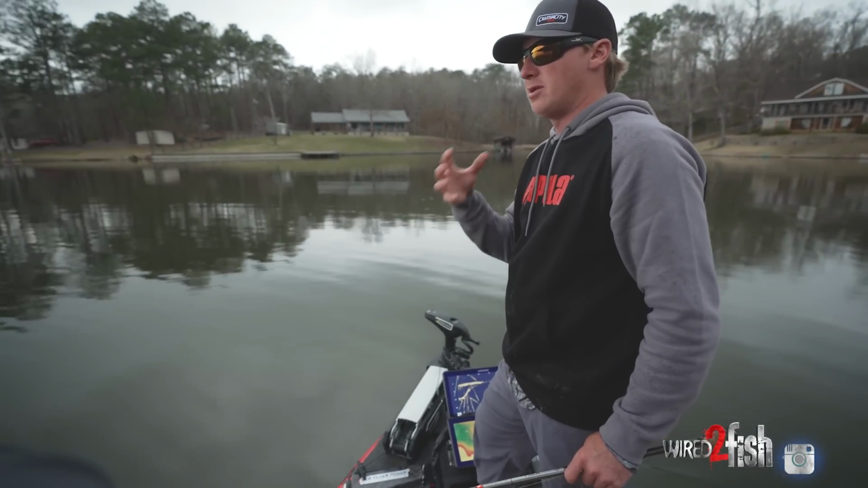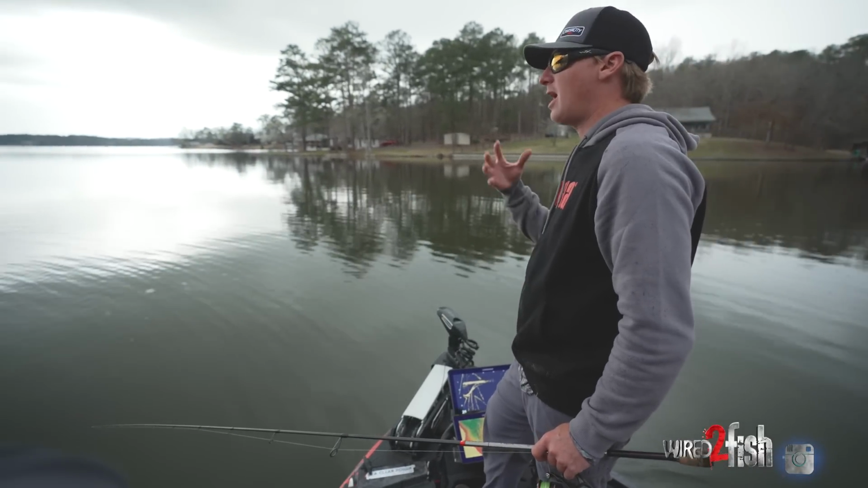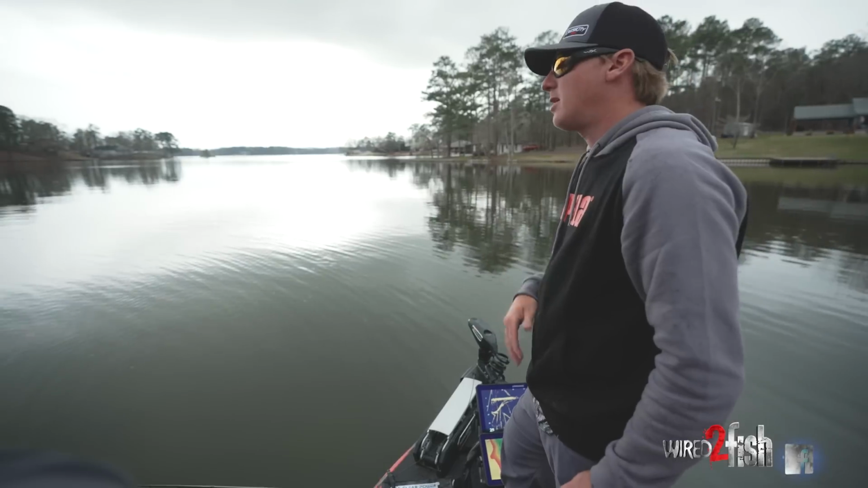It's always about putting the puzzle together. So when I'm out here, you know, looking for fish, I'm getting a pattern going for the day. I'm not necessarily just reeling one in.